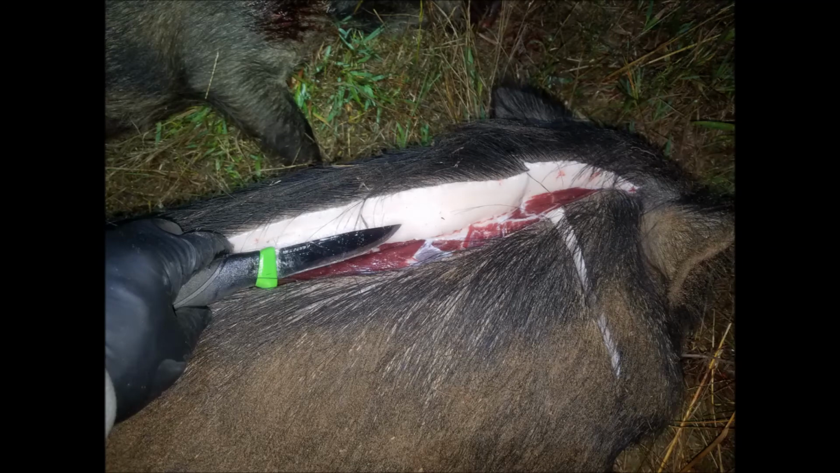Opening up the hogs for the turkey buzzards, I was surprised to find the 220-pound sow had more than 2 inches of fat along her back, much more than I've seen recently in other hogs.